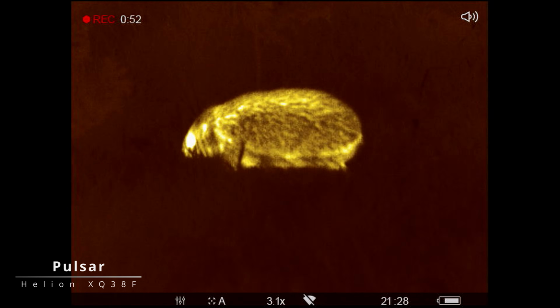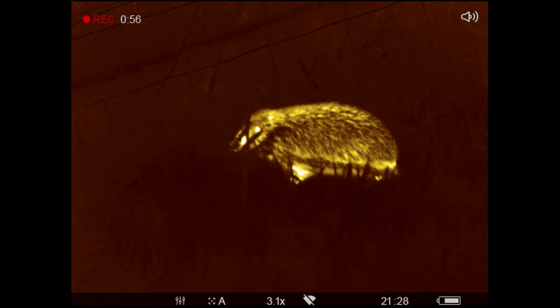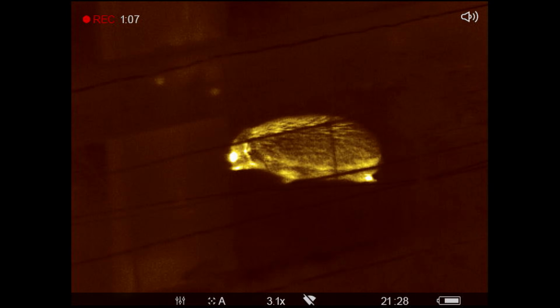Because we don't have any badgers around here, we do have a plentiful supply of hedgehogs. This one came up to me, nearly to me boots, I think. This is filmed with the Helion HQ38F. And I tell you what, for a unit that's about 9 years old, it still gives out a cracking picture.